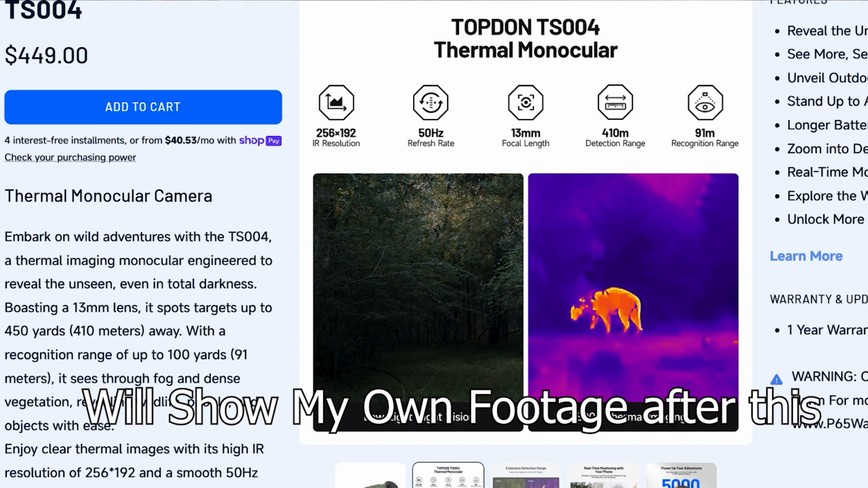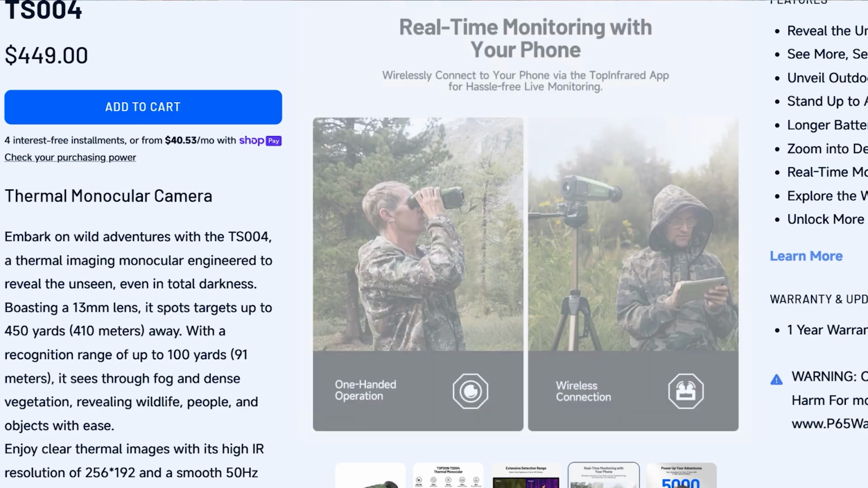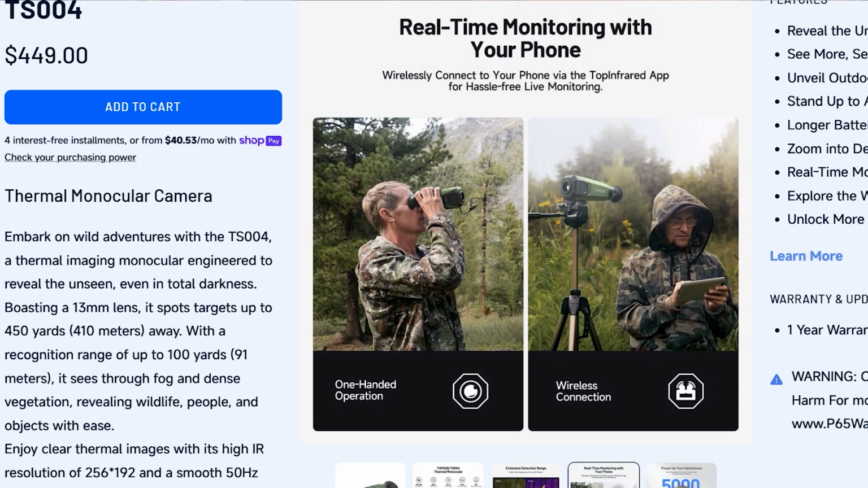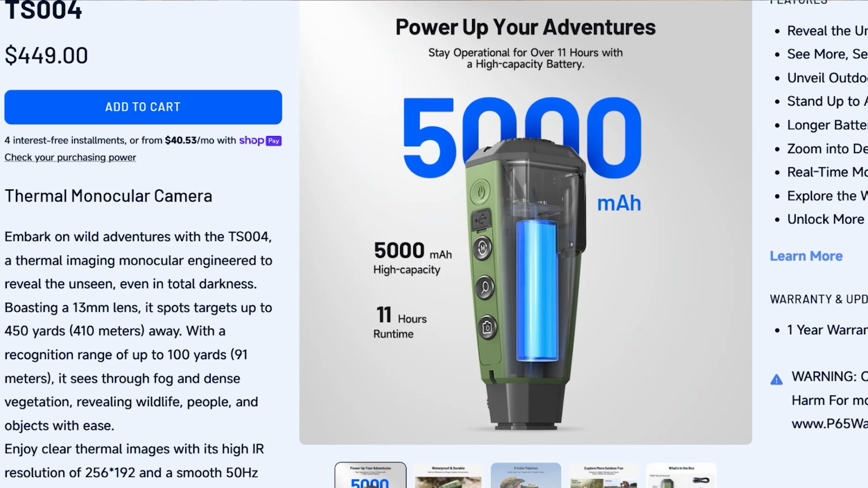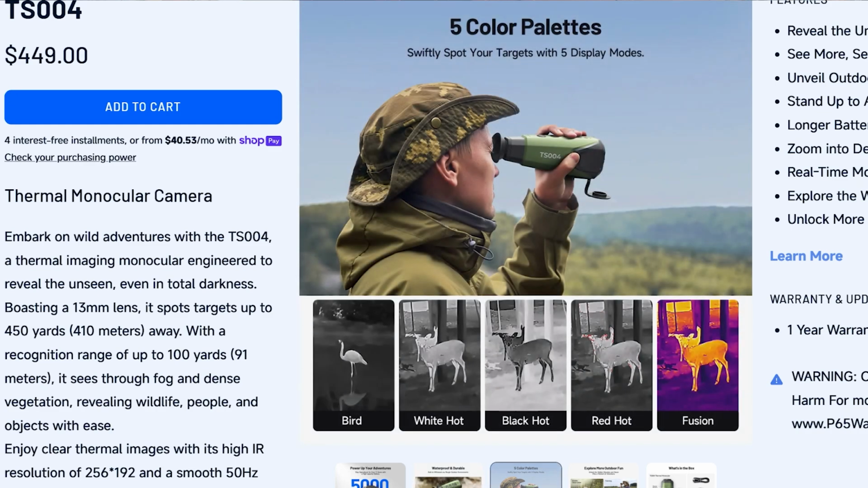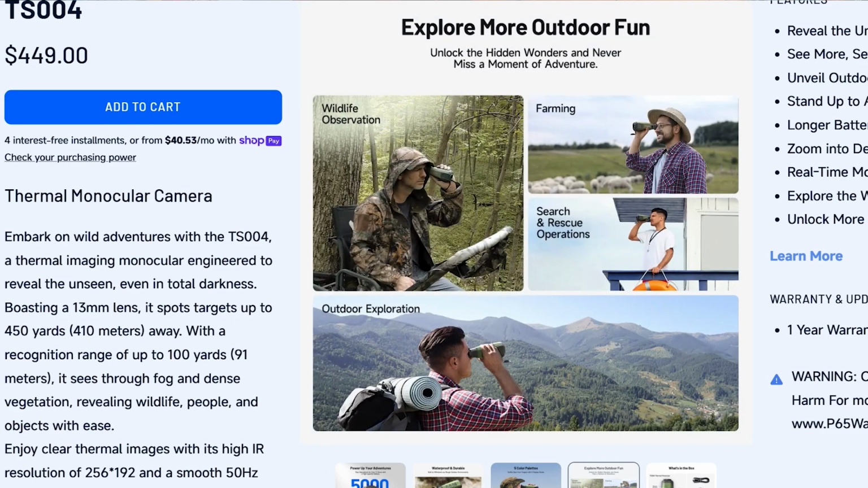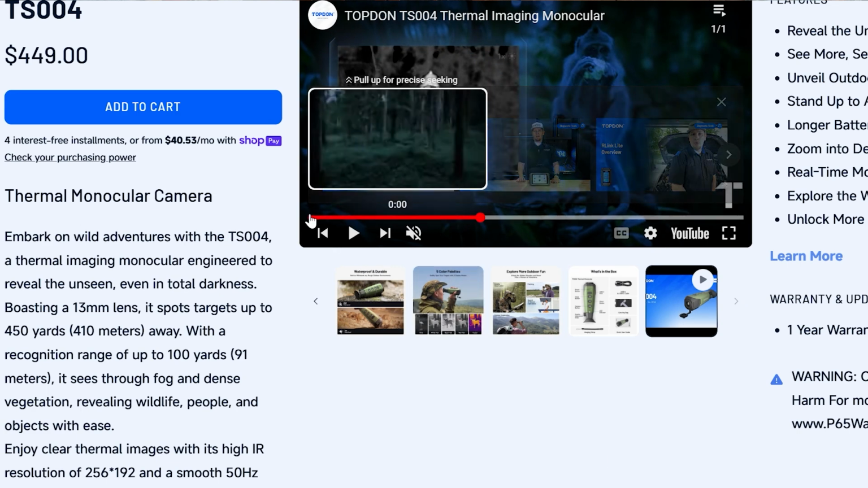Detection distance, it says on here. Okay, it says on this detection and recognition. So detection for a deer-sized animal, which is what it's showing you on here. That could be an elk on here, it looks like an elk. But they're saying 850 yards to be able to detect it that far away. And recognition, meaning you can actually identify it as an elk, not a bear, not a moose, but actually identify it as what it is, you're looking at 200 yards to still be able to identify.